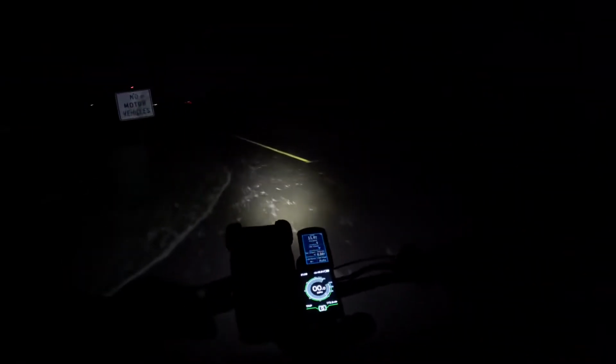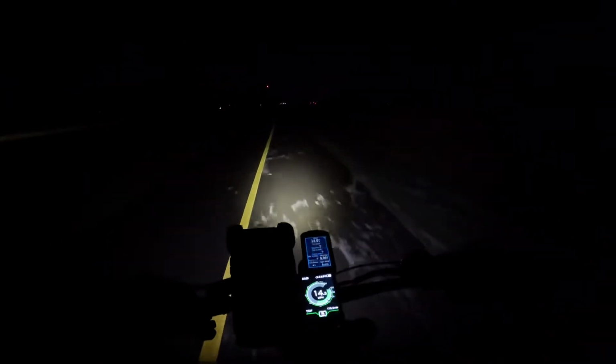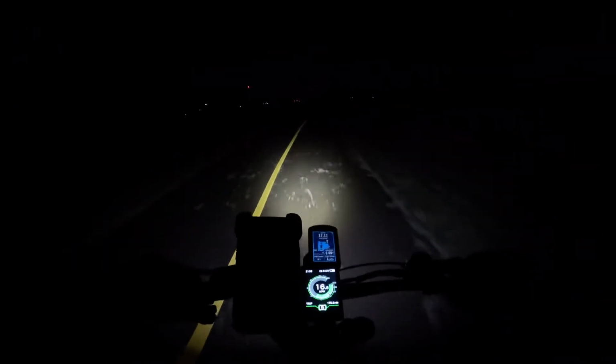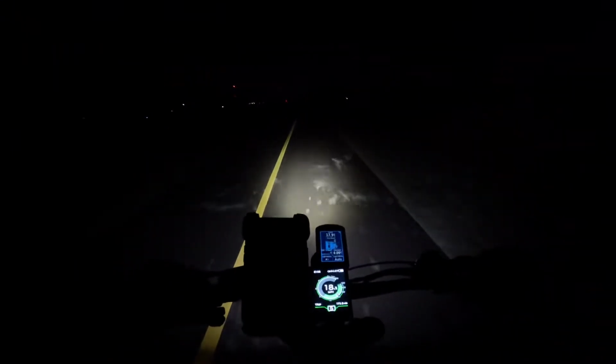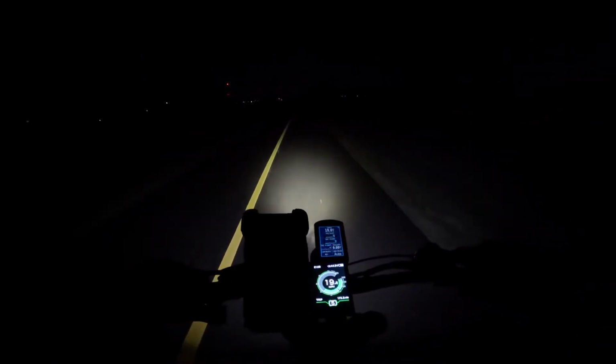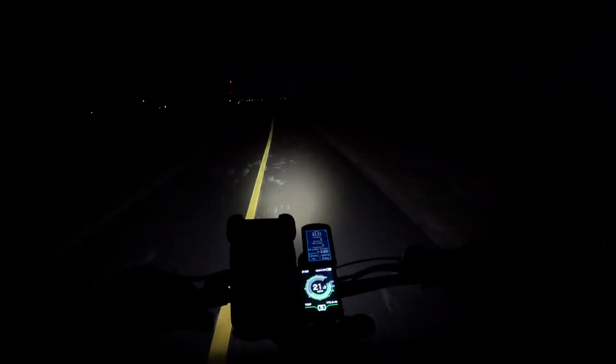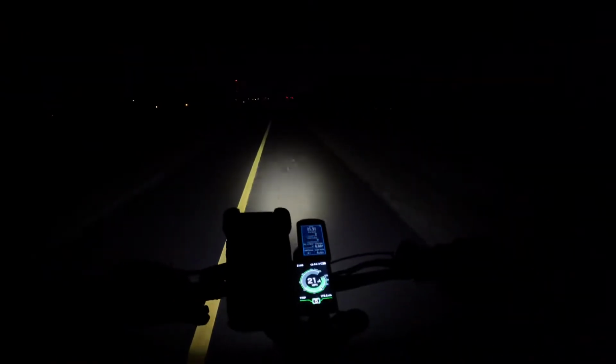Now, not all mid-drives have torque sensing. It's only like the Ultra, the M620, and certain motors that actually have torque sensing. And they're not always great either, because it depends on your crank size and everything. That determines how well the torque sensing actually works.